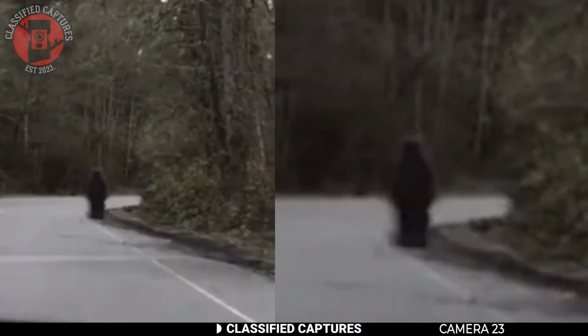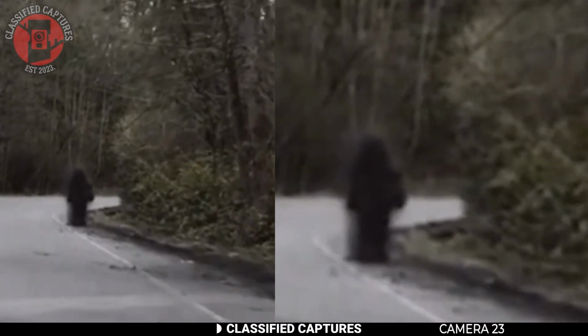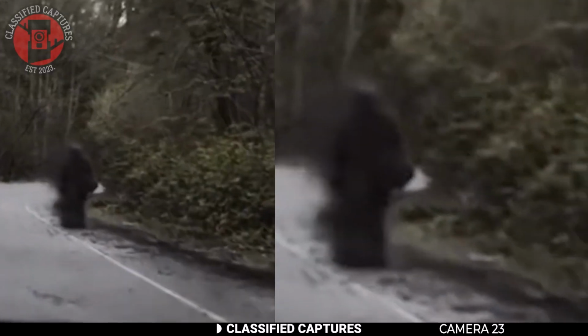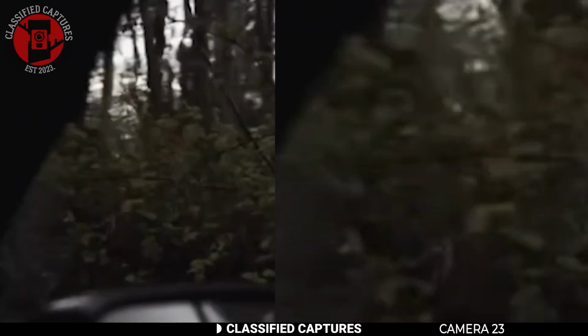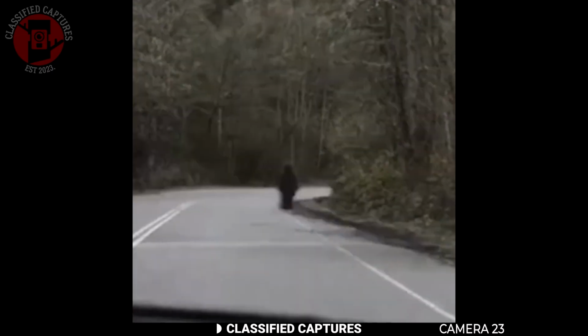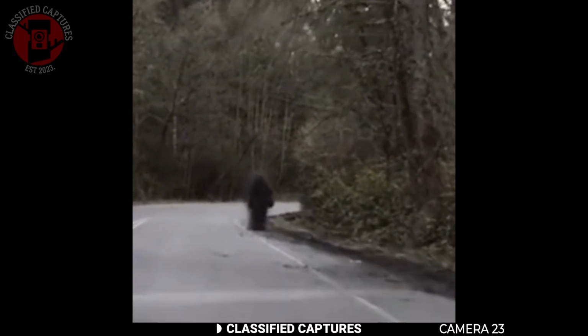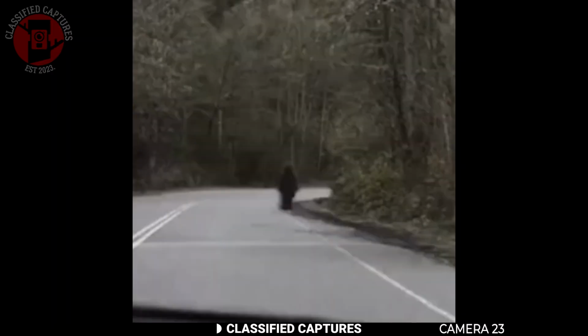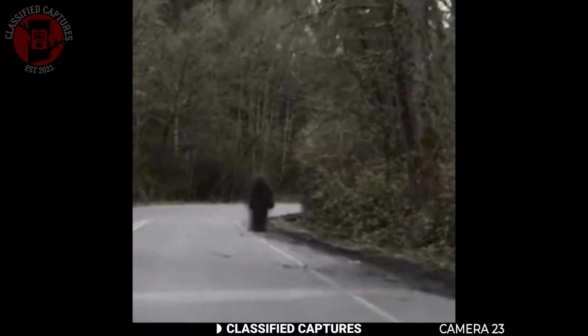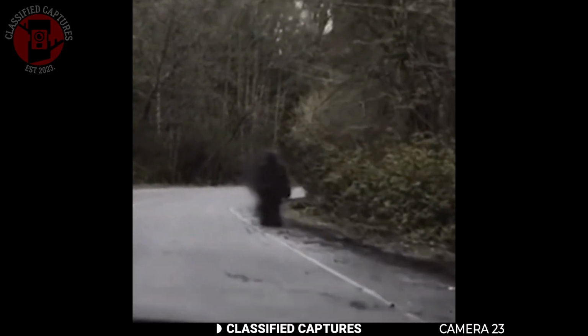The figure's unsettling nature raises so many questions. Was it just an ordinary person walking in an unusual spot? Could it have been some kind of creature, or perhaps something else entirely? Highways at night are already mysterious places, but sightings like this add an extra layer of unease. What do you think this figure could have been? A harmless passerby, a creature, or something out of the ordinary?